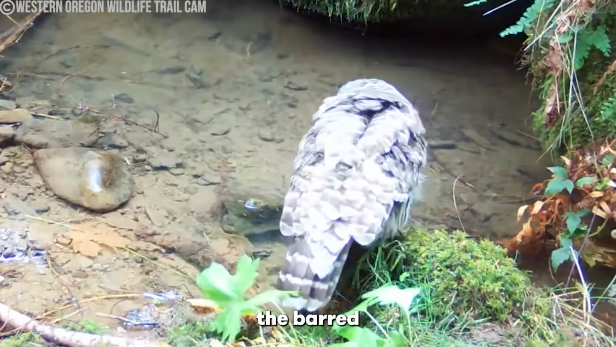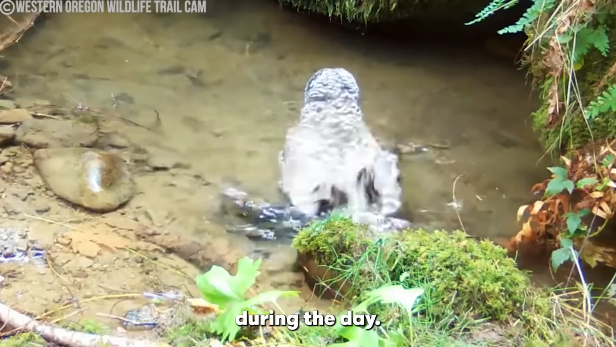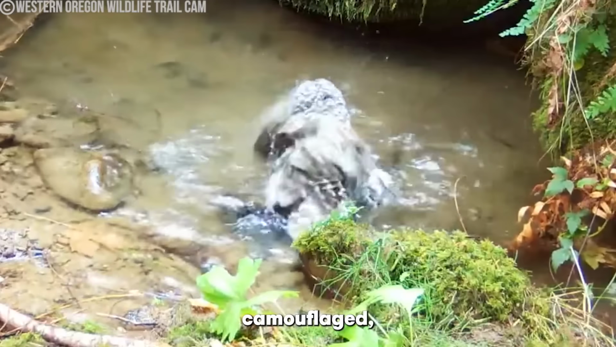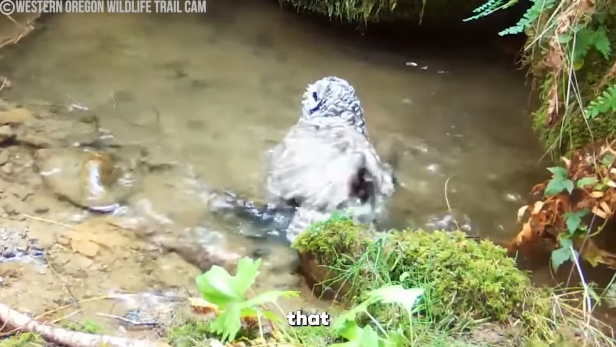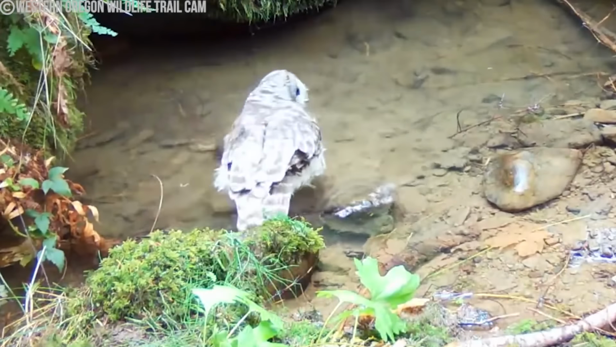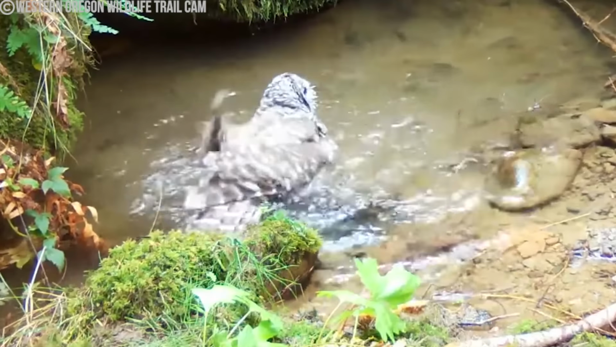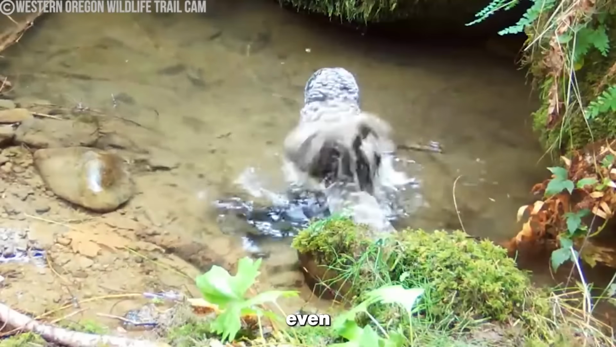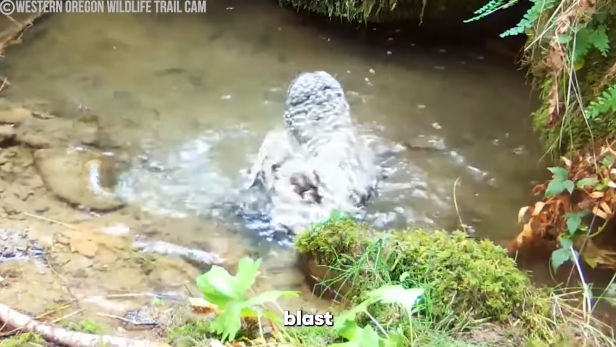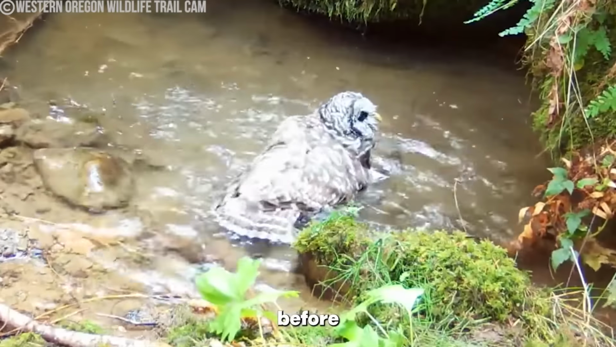Much like other owls, the barred owl is also nocturnal and extremely hard to see during the day. And even if there is one flying around the area, usually it's well camouflaged, which makes this trail cam footage that much more exciting. Turns out even barred owls love a bath sometimes, and this one's having an absolute blast in the water, flapping its wings in broad daylight for everyone to see before taking flight.